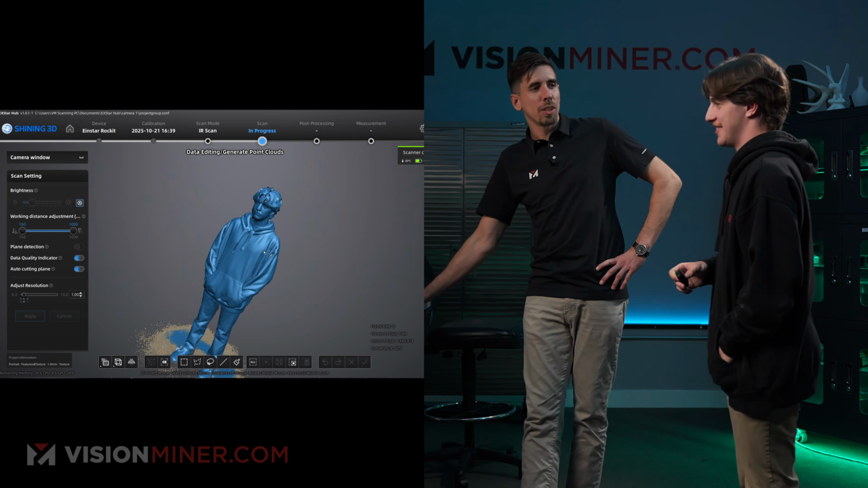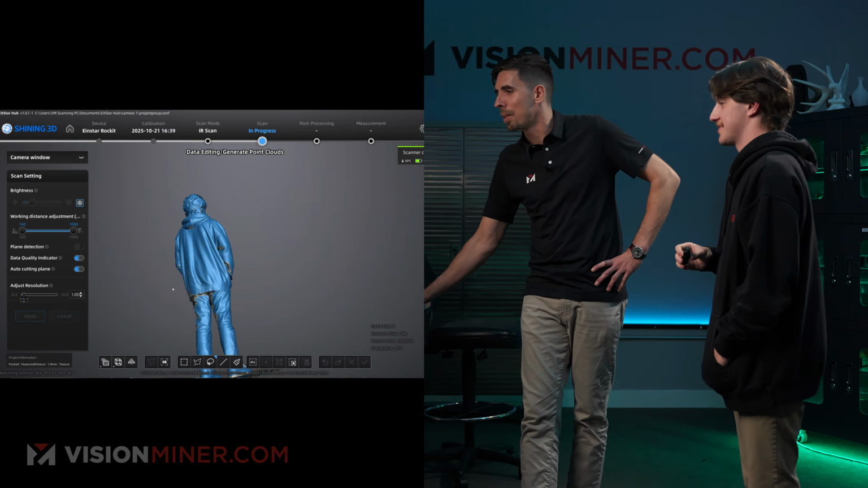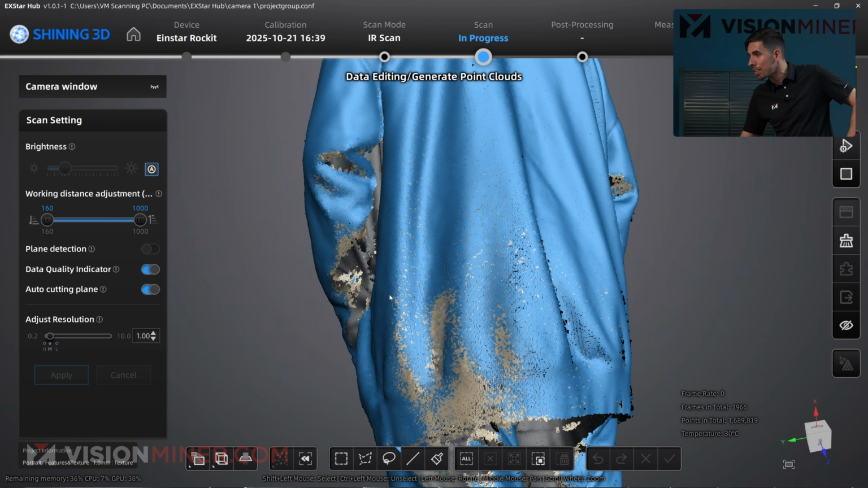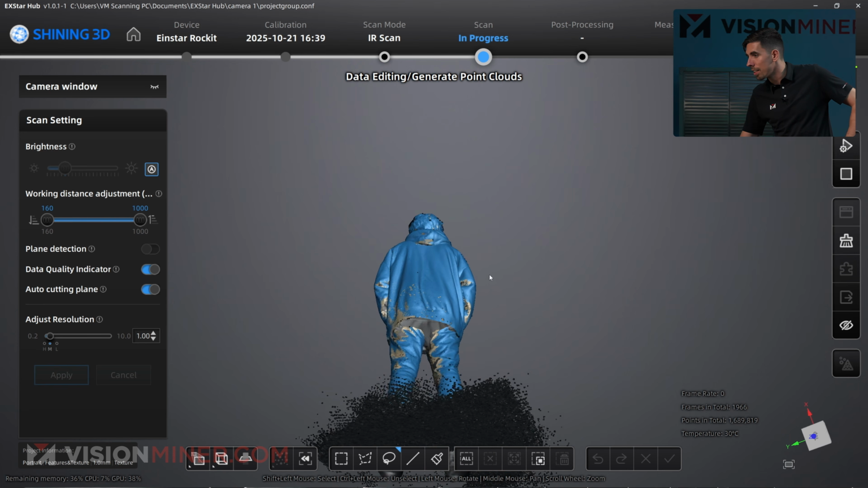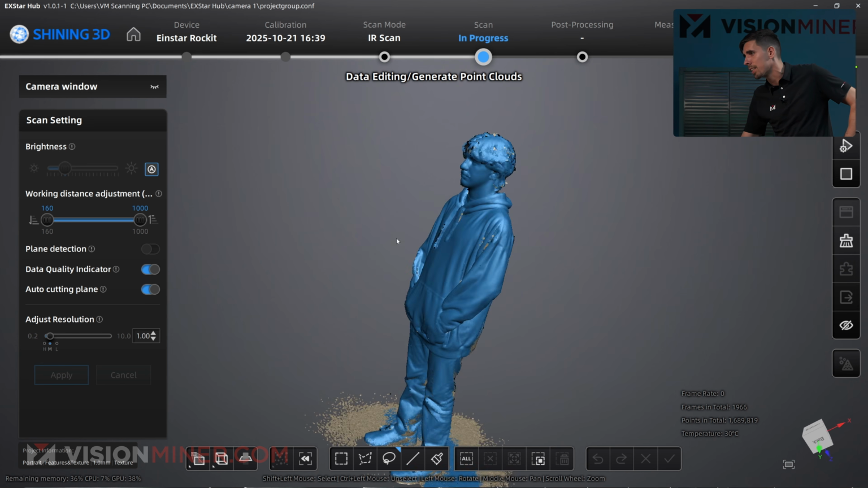Let's check out the data. What do you think? All right, Joe, look at yourself. What do you think? It's like looking in a mirror. Yeah, pretty much. Okay, so I could have gotten a little better under the arm in the nether regions that we won't mention, and of course the frontal regions we may not need to mention right now.